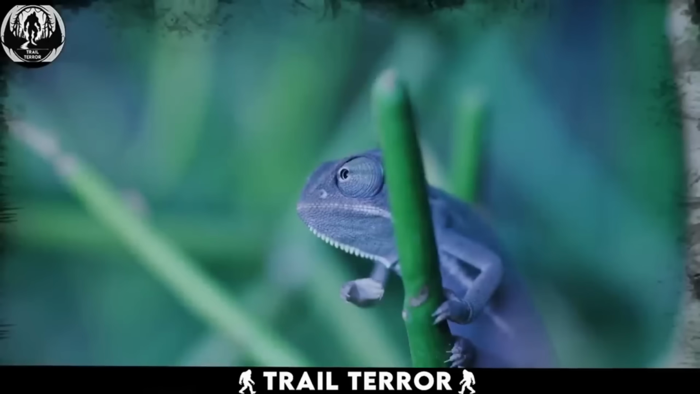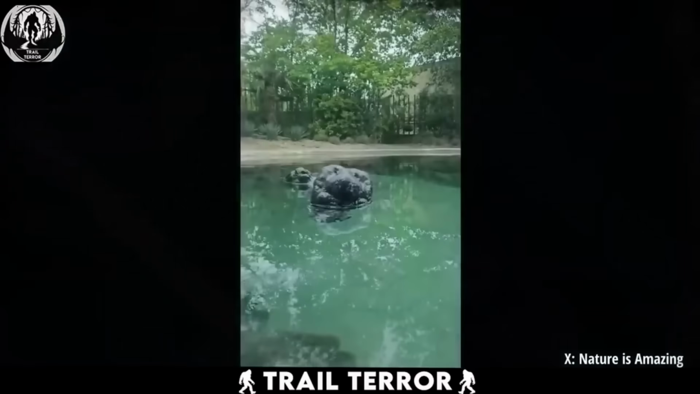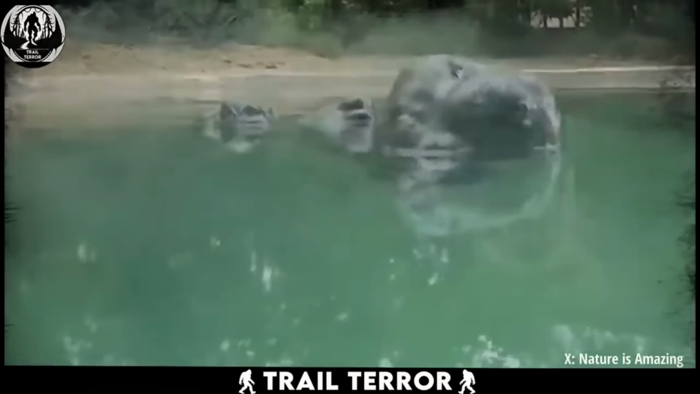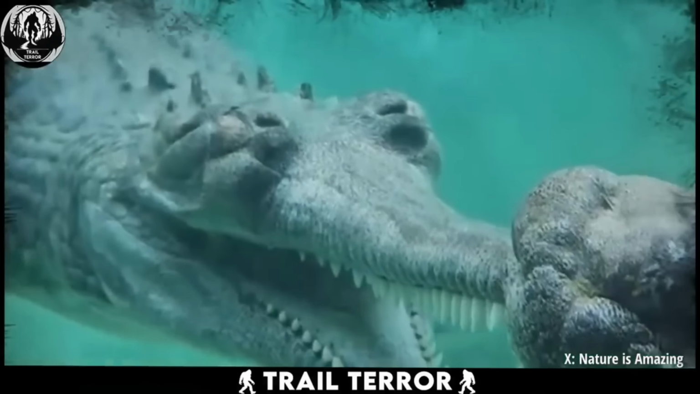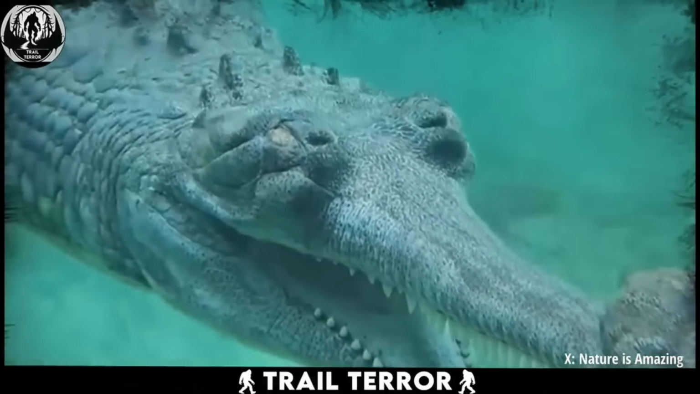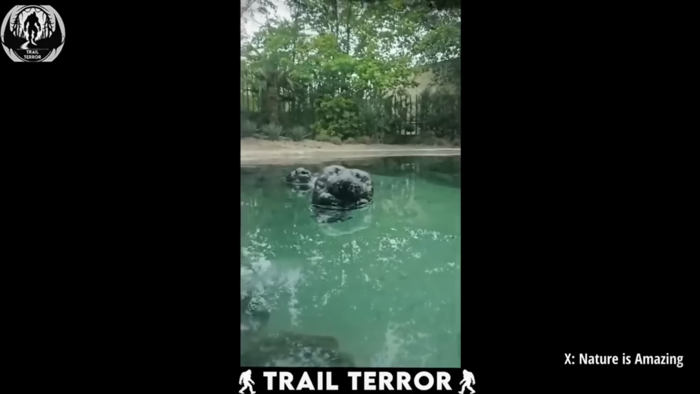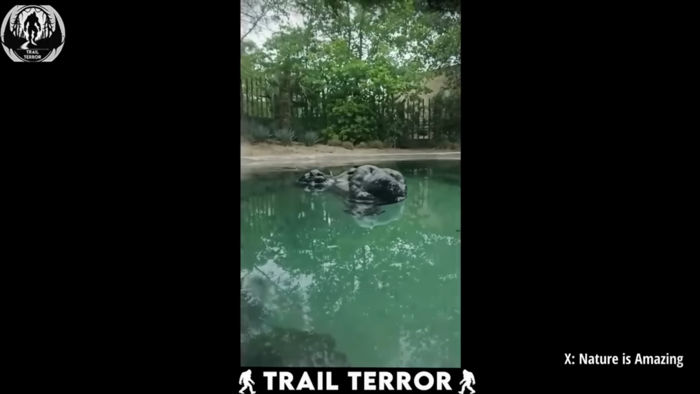Nature's got its own ninjas, blending in with their surroundings, some for defense, some for hunting. But trust me, none of them can hold a candle to the stealth of the gharial. This video, captured at a zoo, features a crocodile that takes camouflage to a whole new level.